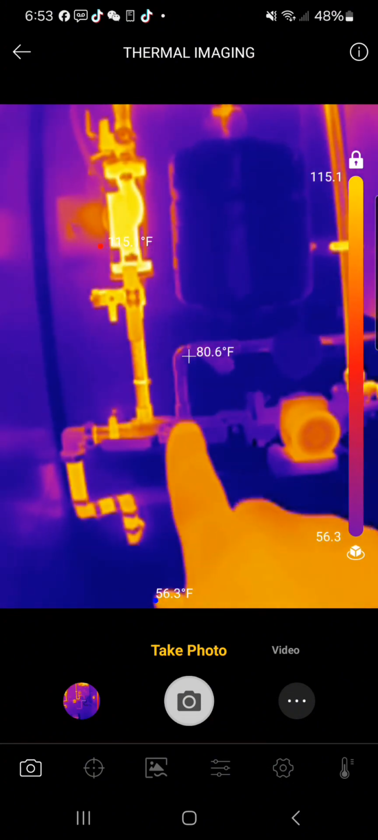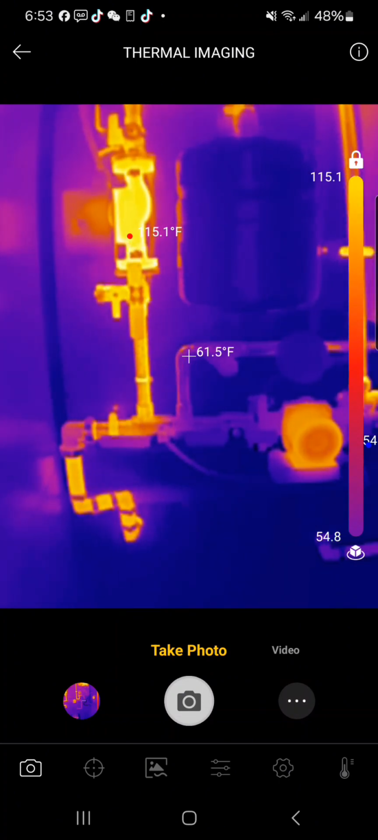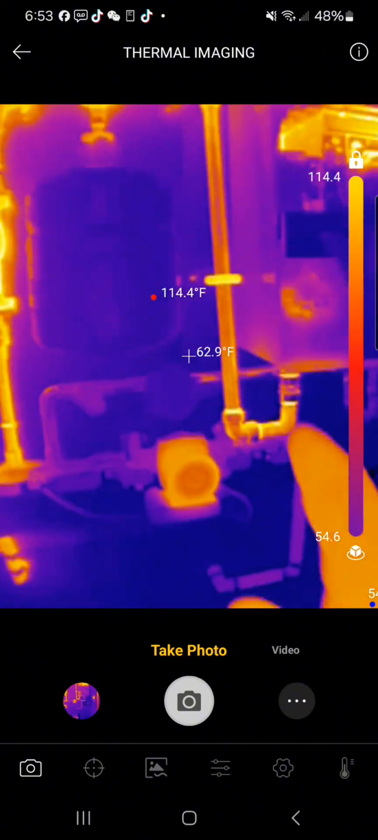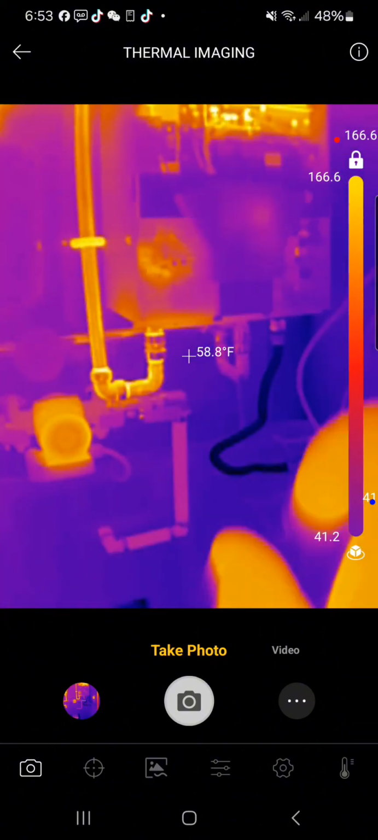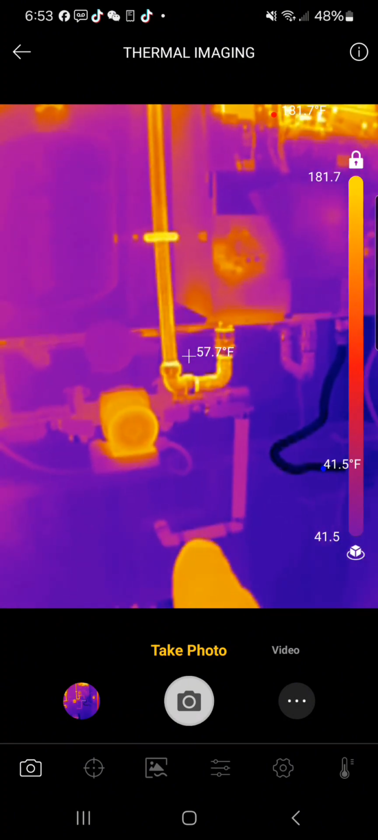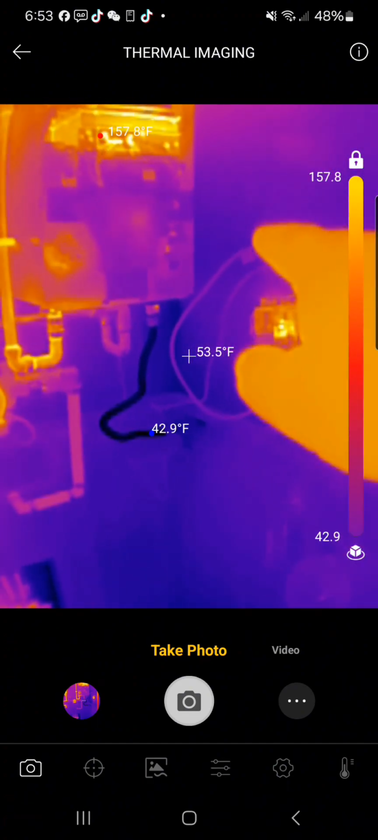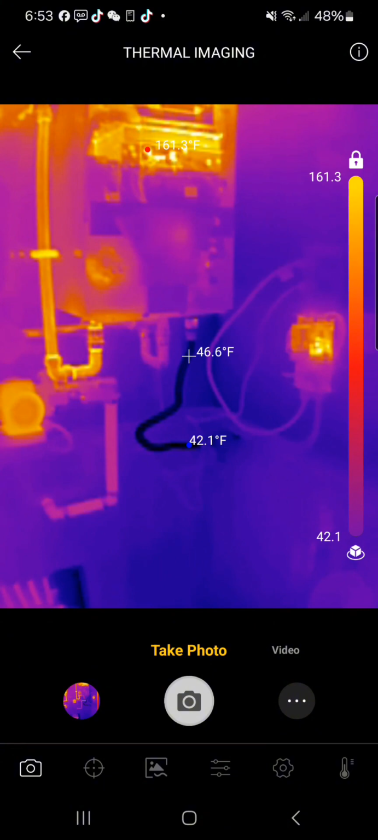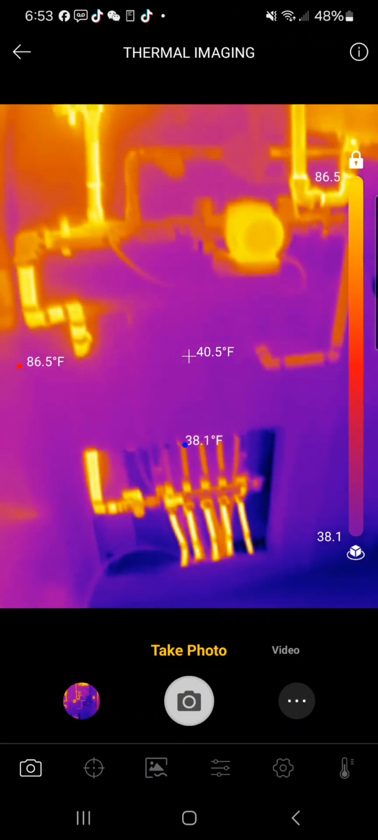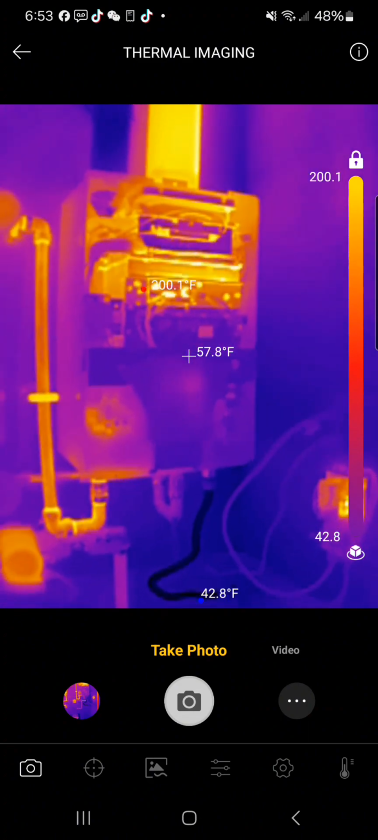Right here, you can see this is my valve that mixes the cold water with the hot water, and that's that separation right there. And then you can see the hot water going down through. So the hot water comes out here, goes up, cold water comes in right here, and this is out cold water from the floor. So that's all working. You can see the pumps are on and working, and then over here is my relay box. You can see that heating up as well. So the floor is not heated up yet. Like I said, we just now fired this up, but we are pumping some heat through this place.